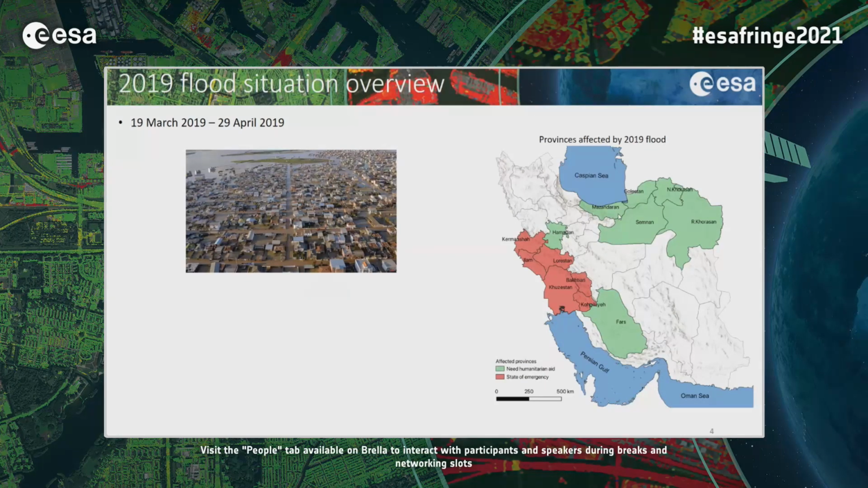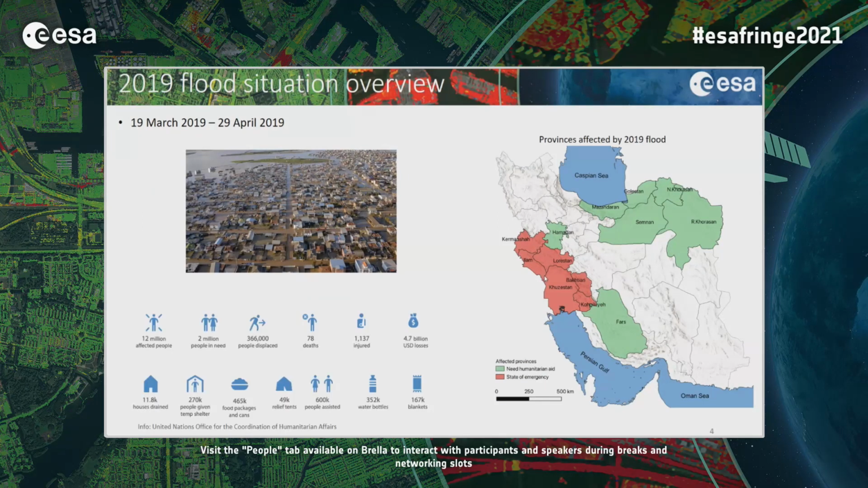Here you see a map, 7 provinces were in need of humanitarian aid, and 6 provinces here, all in the Persian Gulf catchment, declared the state of emergency. So the flood cost around $5 billion and it killed 78 people, left more than 1,000 people injured, and in total it affected 12 million people.